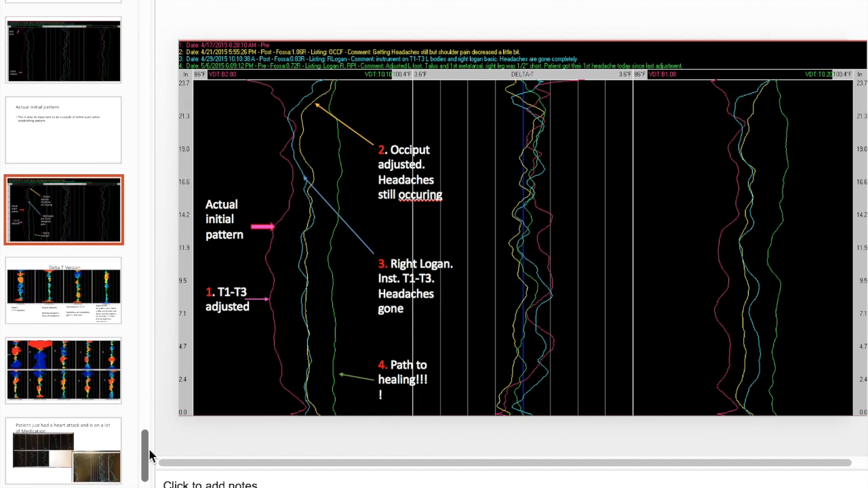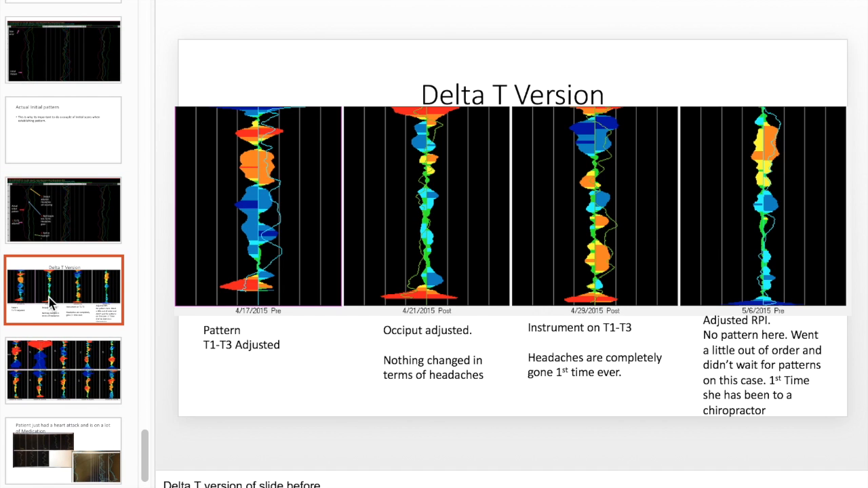So she started to heal after that one. If you want to see what the delta T's look like, there they are. So you can see what I did. T1, T3 initially. Occiput was adjusted on the second one. Nothing changed in terms of headaches. I think that's why I adjusted the occiput. And then when she came back here, headaches were gone completely for the first time ever. I still instrumented T1 to T3. Not really sure why. Probably because I wanted to do something. But you know, it would have been fine to just let her go.